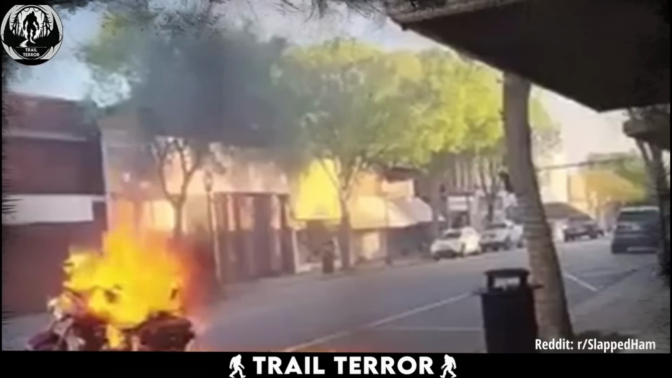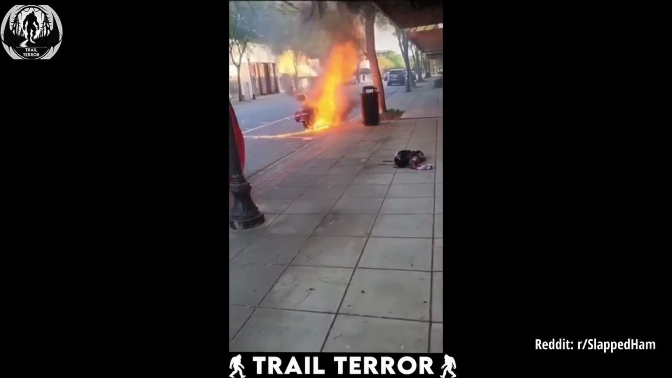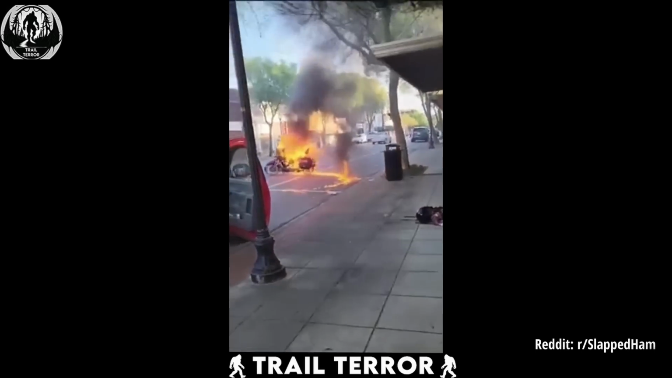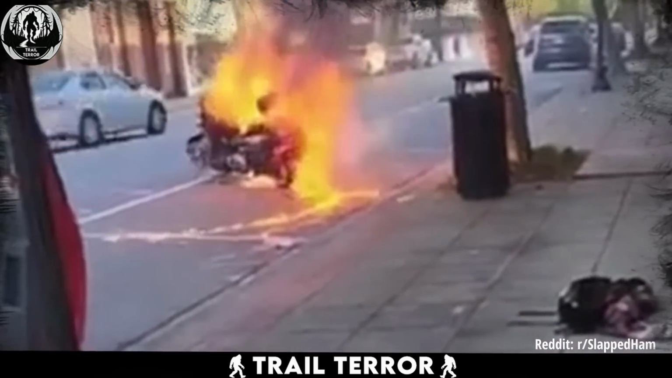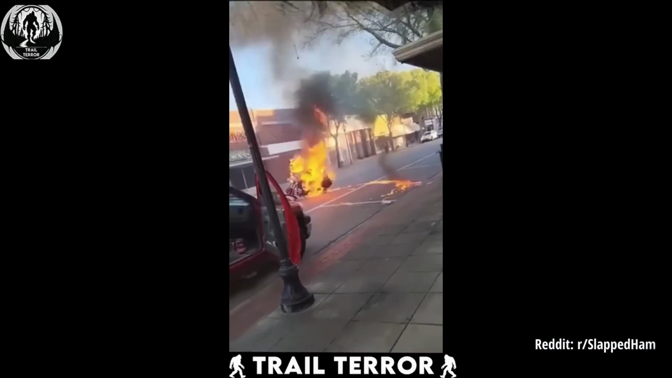Could this be Ghost Rider in action? The video you just watched was uploaded on Reddit by a user who titled it the Firebike. In this eerie clip, we see a Harley Davidson engulfed in flames, yet it's still moving. There's no rider in sight.